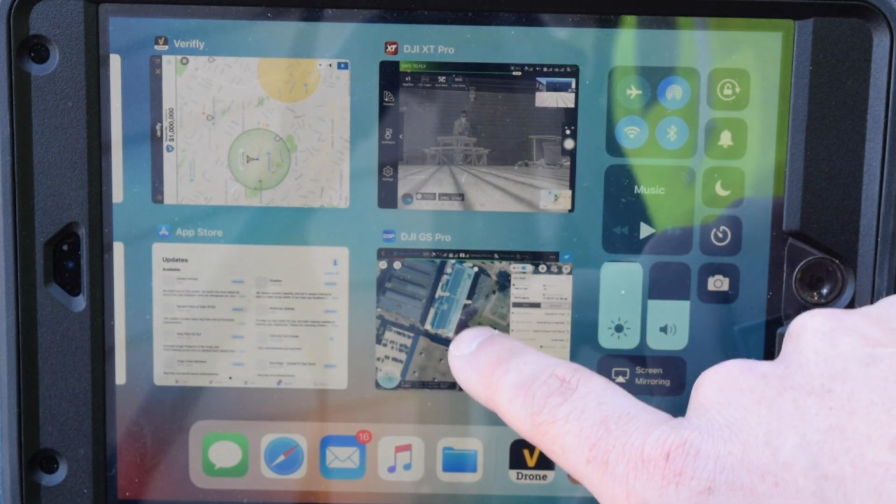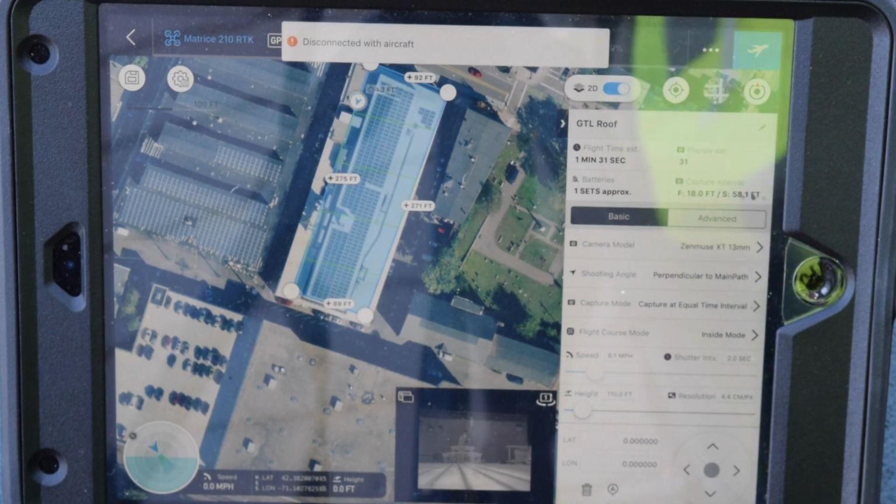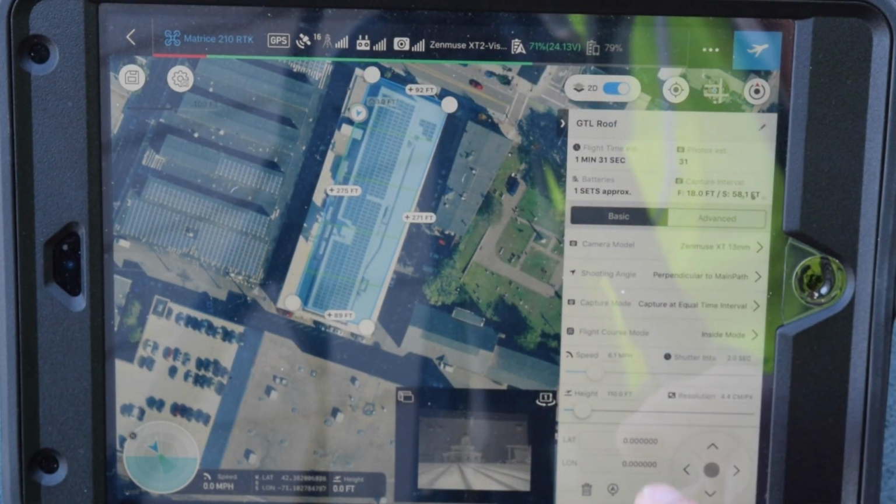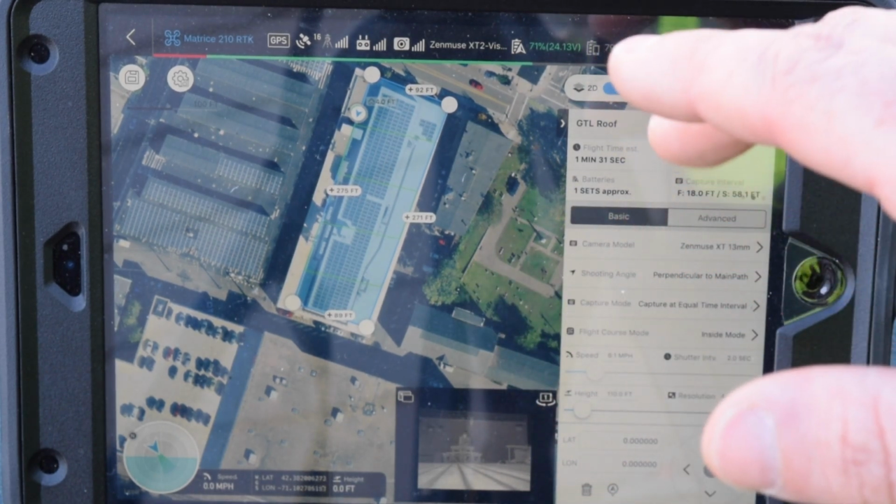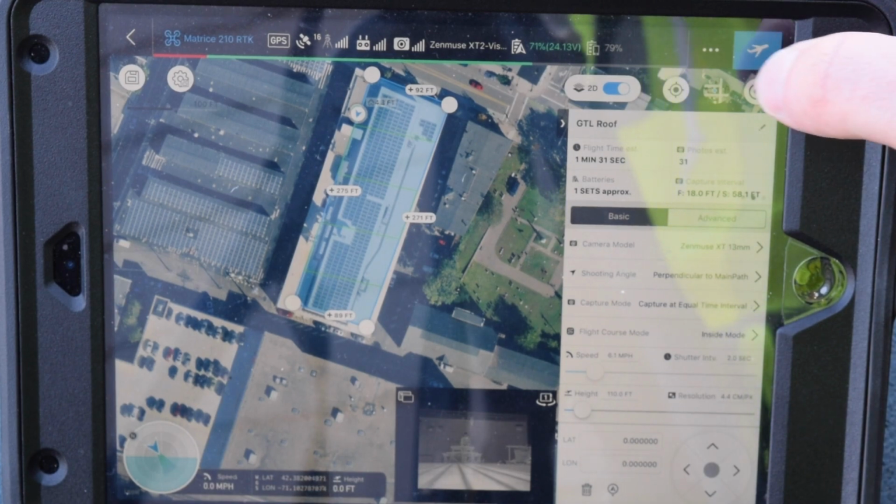We can actually open up DJI GS Pro. So I'm going to open up DJI GS Pro. Make sure that gets all set up again. Okay. And as you can see, I have my polygon boundary. I've set all the settings to how I want them. And at this point, we're ready to fly. So when we fly, it's going to take off and it'll start taking pictures in radiometric JPEG following an intervalometer. So at this point, let's take off.